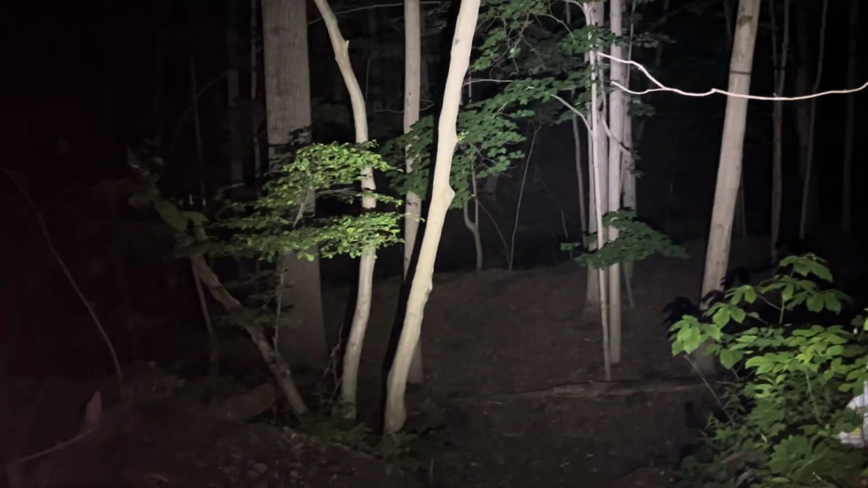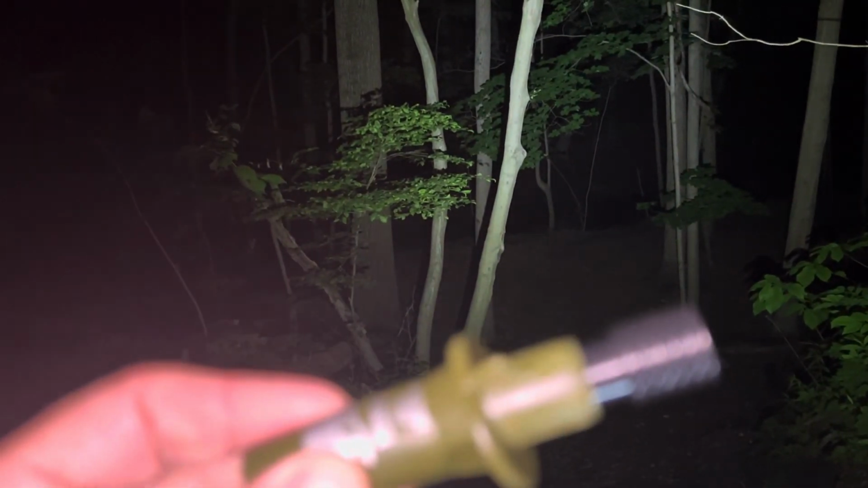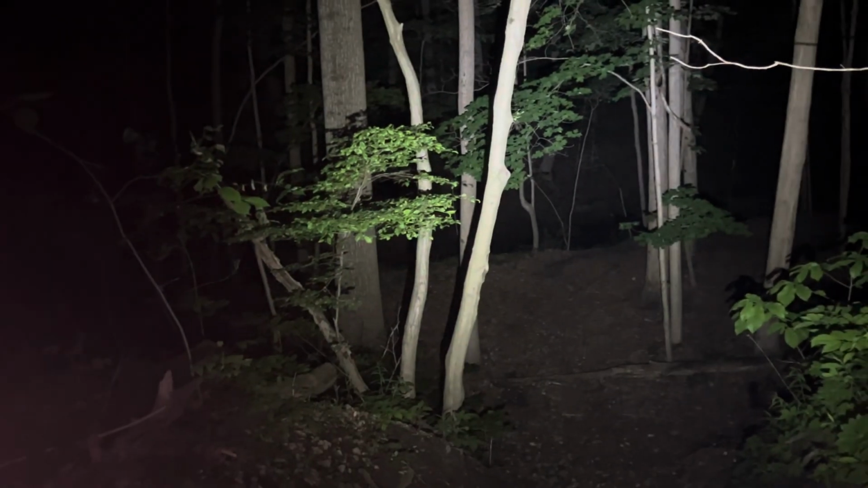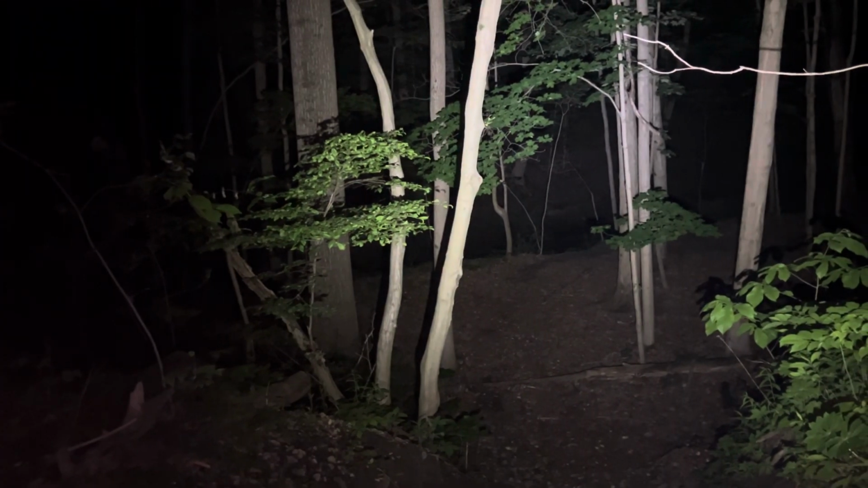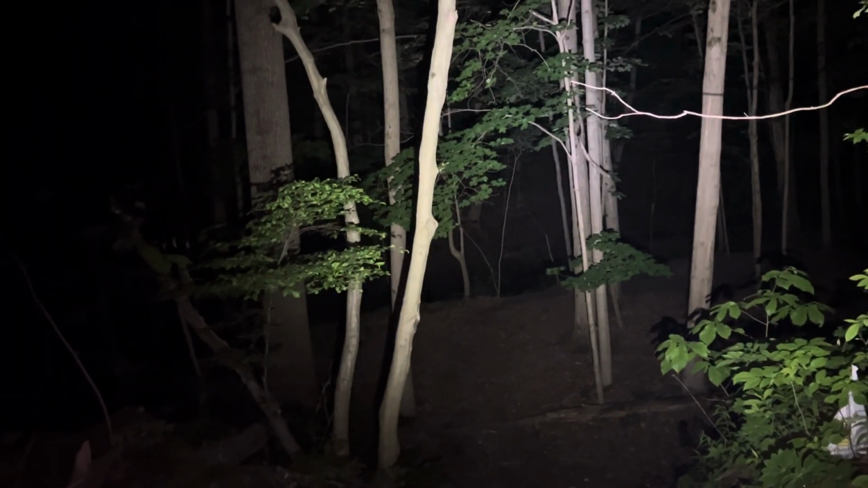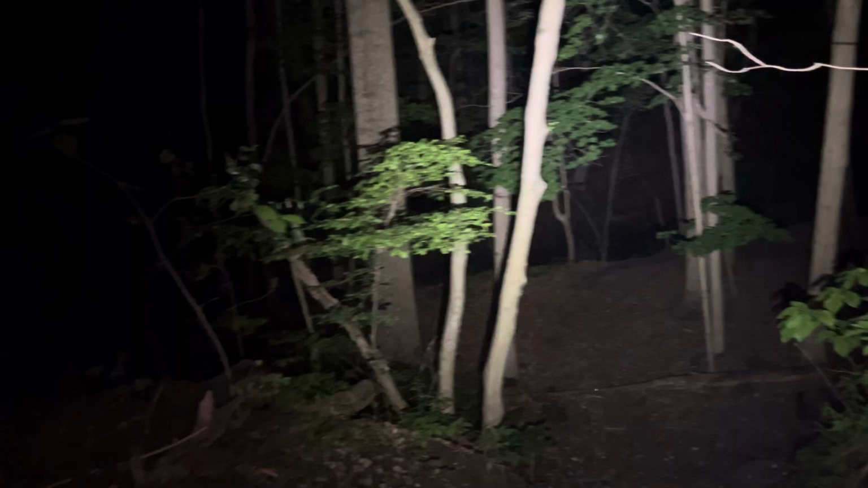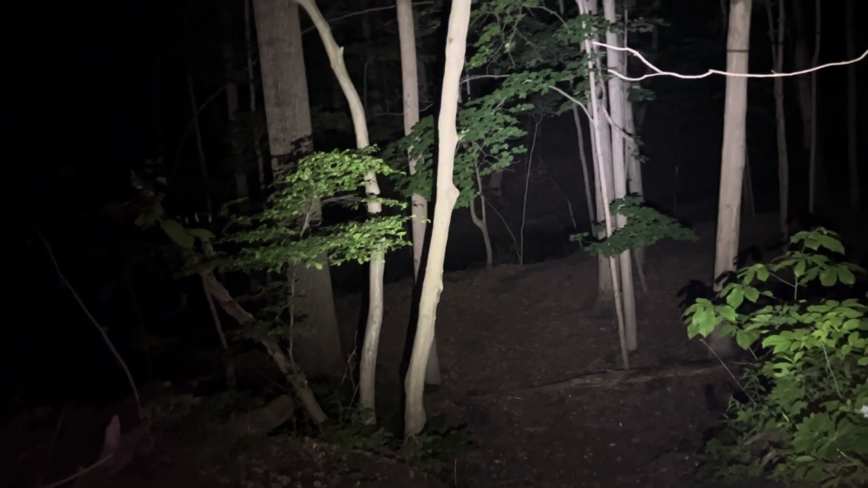Okay. So as I was going to say, I'll show it up here at the top. Okay. This is a little collar. It's called a rodent in distress collar. It's designed to call in predators like coyotes, wolves, bobcats, fisher cats, and fox, all that are known to be around here.